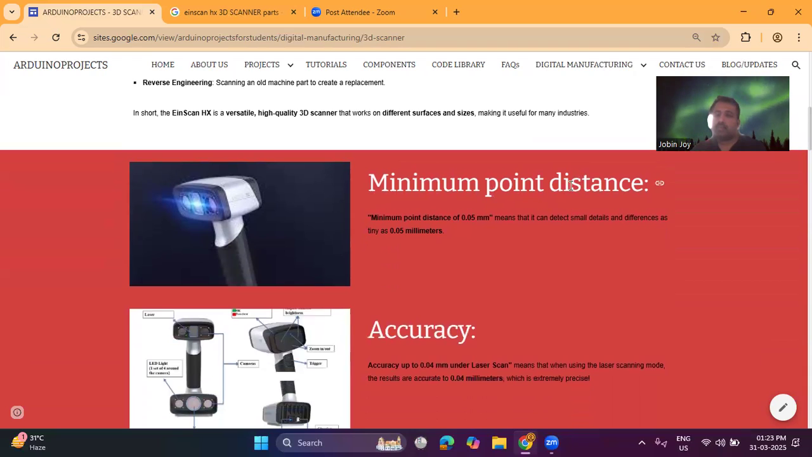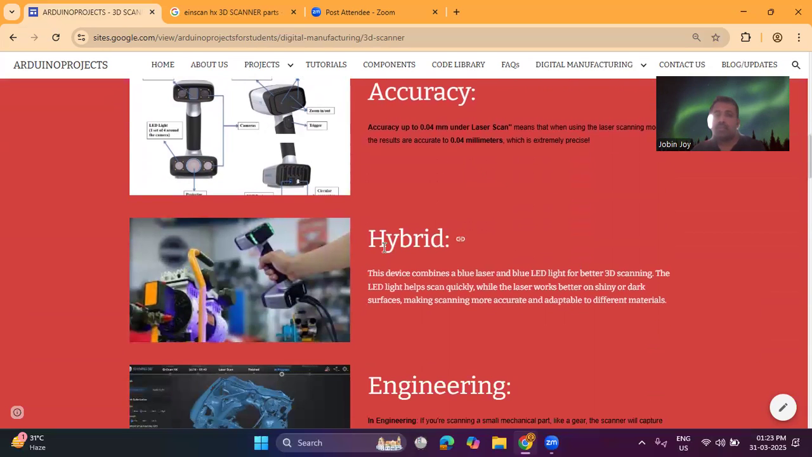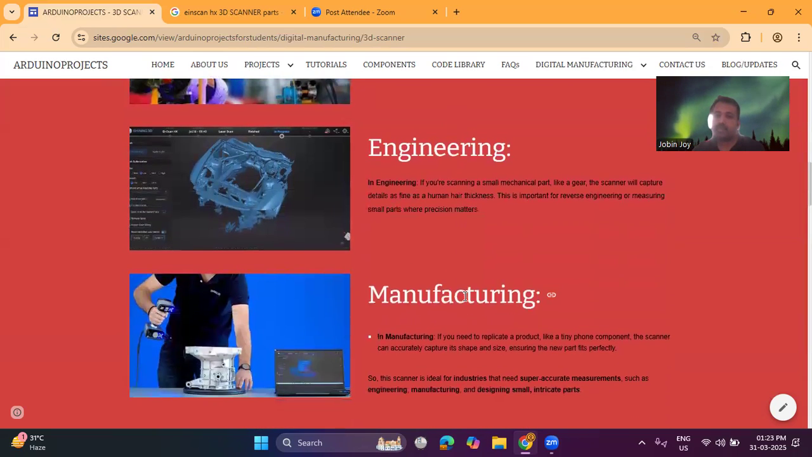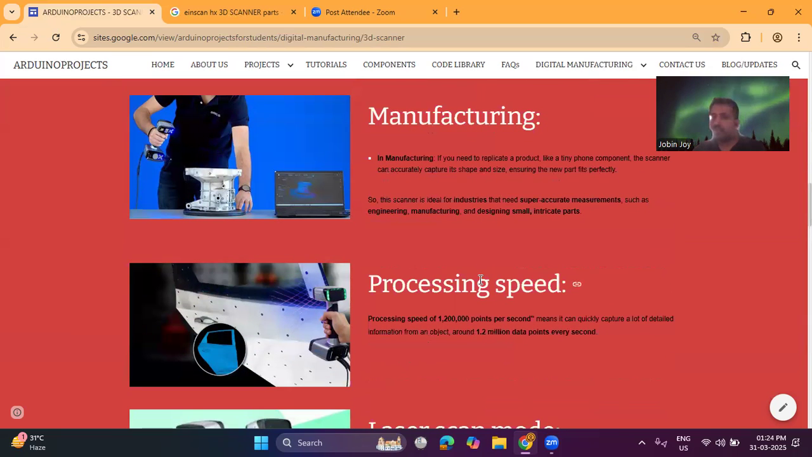As I already mentioned, the minimum point distance is 0.05 mm and the maximum point distance is 3 mm, and the accuracy is 0.04 mm. As I already mentioned, this is a hybrid. Why? Because this is using two different types of technology, such as blue laser scanning and blue LED light scanning. So this is applicable in the field of engineering, in the field of manufacturing, etc.